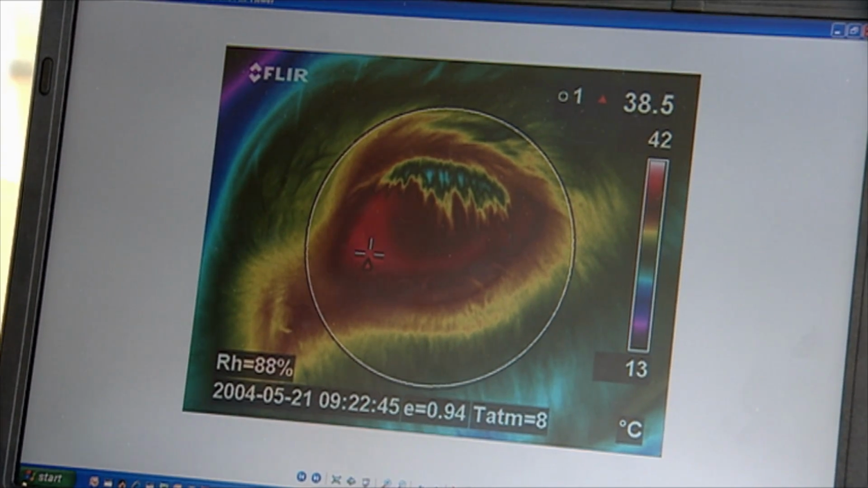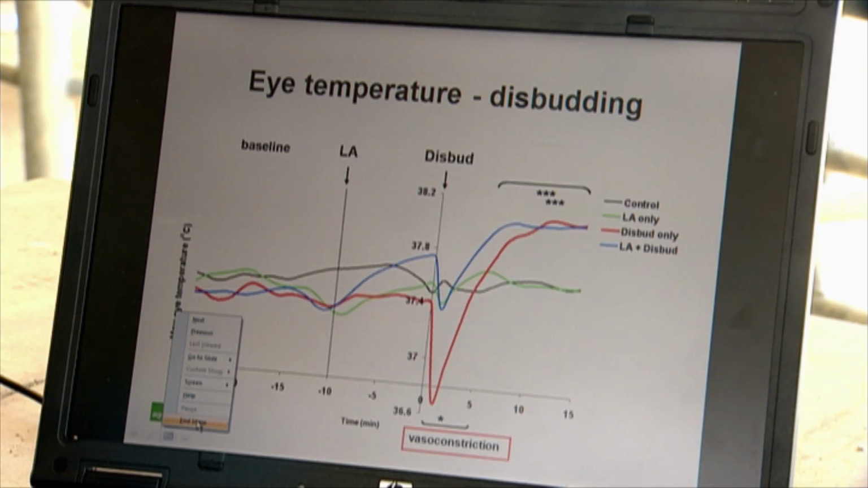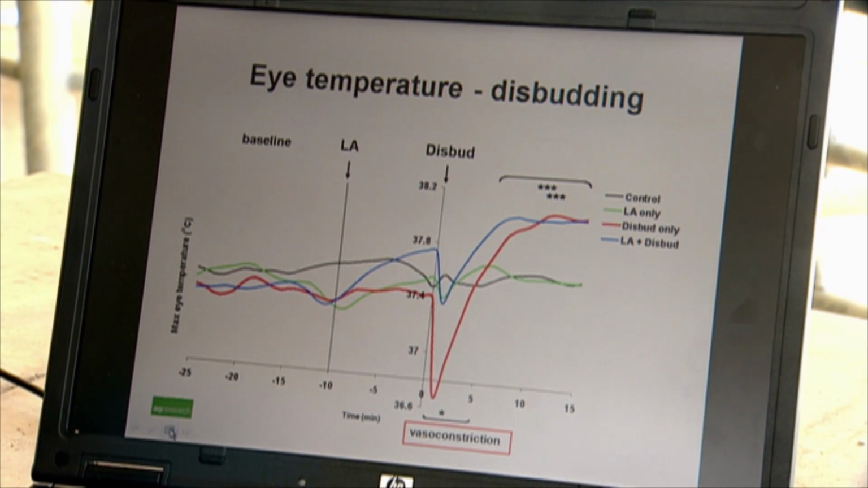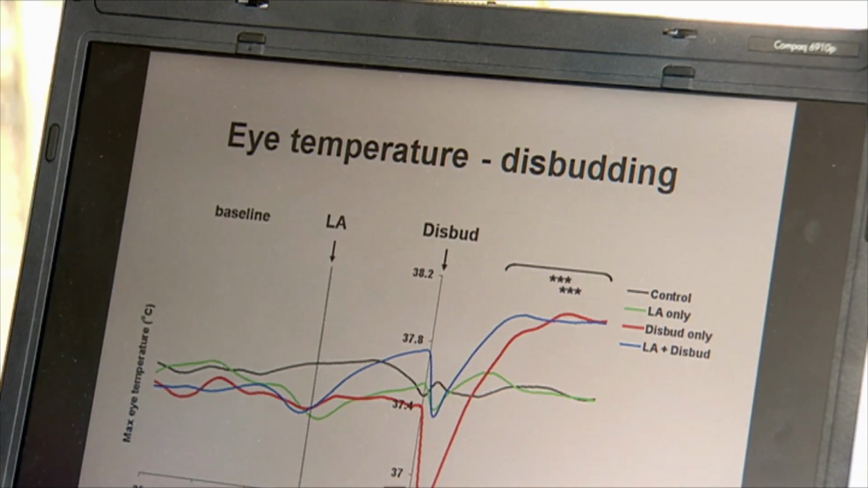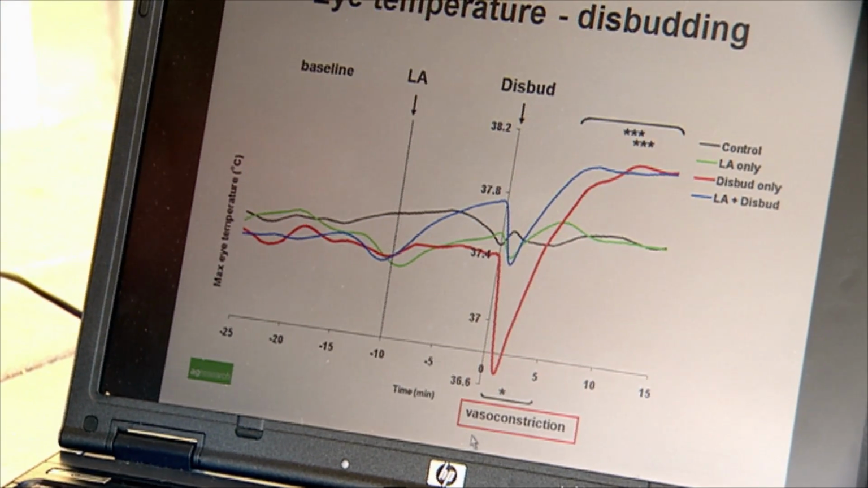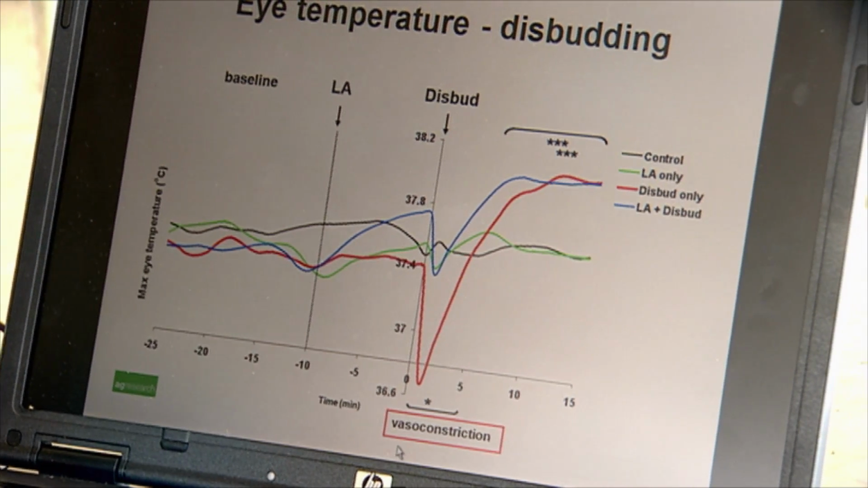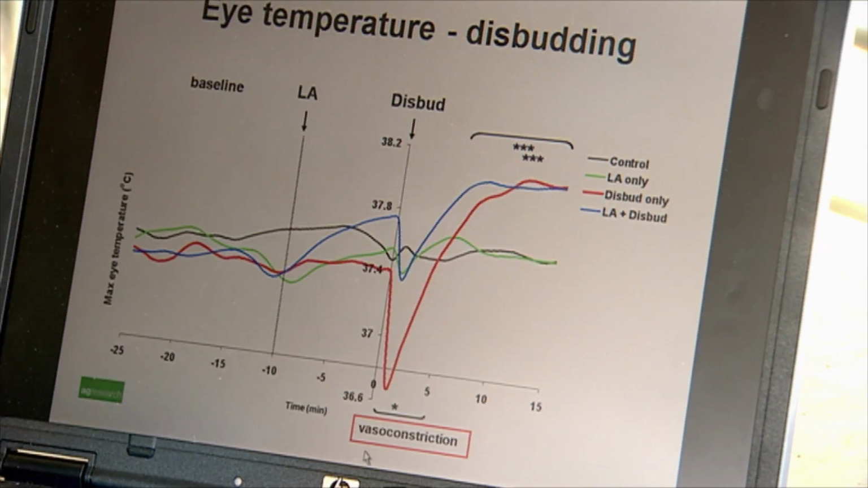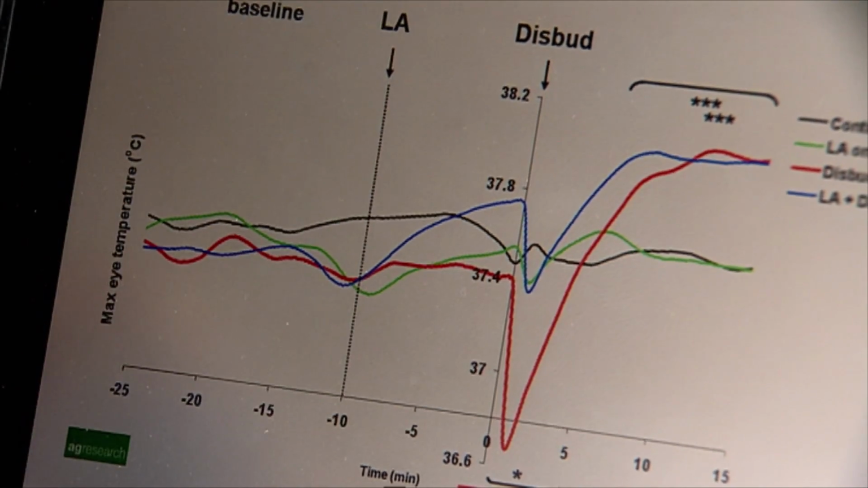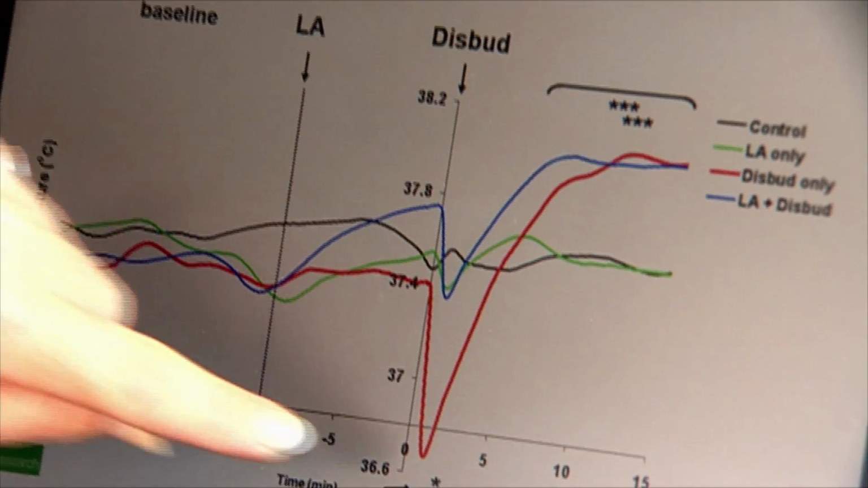So what we find is when animals are not given any pain relief, we get this rapid drop in eye temperature, so it decreases, and that's due to the sort of flight-fight reaction where the blood is being redirected away from the extremities and to the more vital organs needed at that time. And when the blood vessels constrict like that, we get this decrease in temperature.